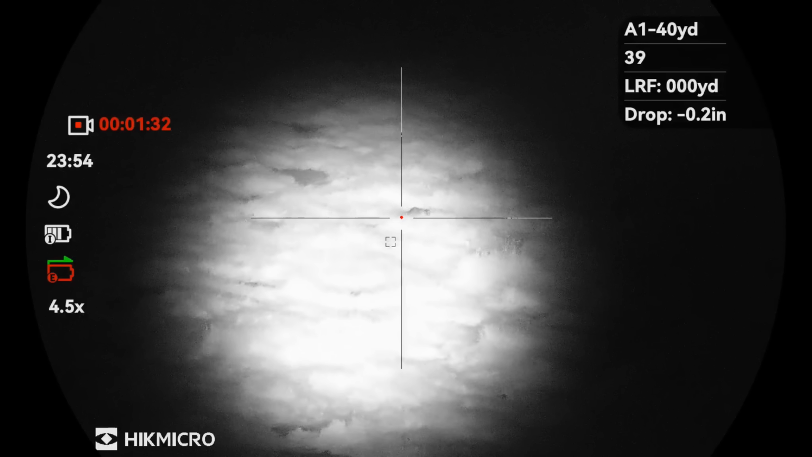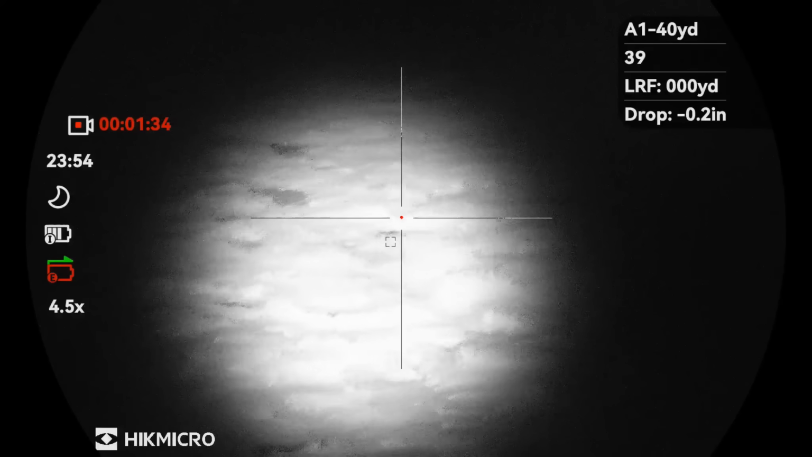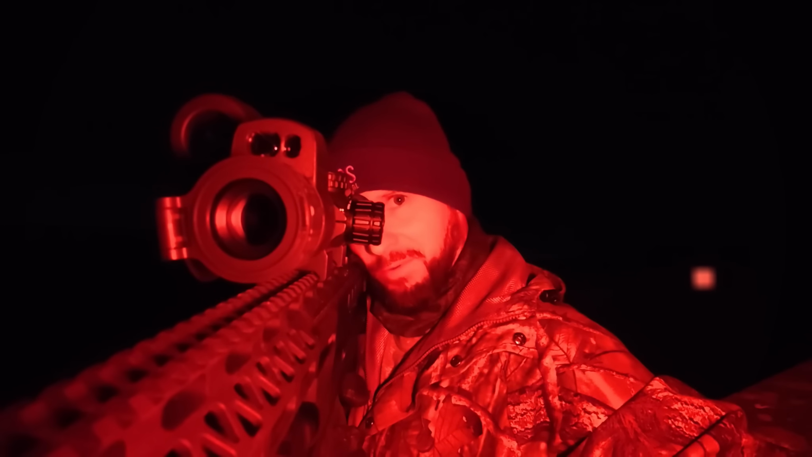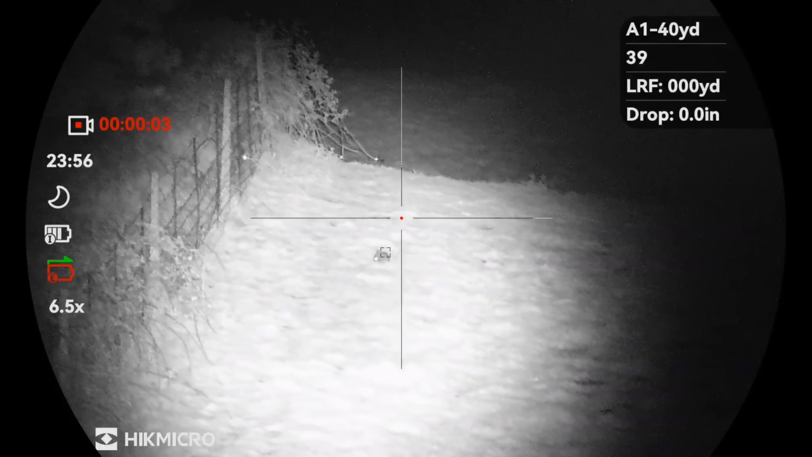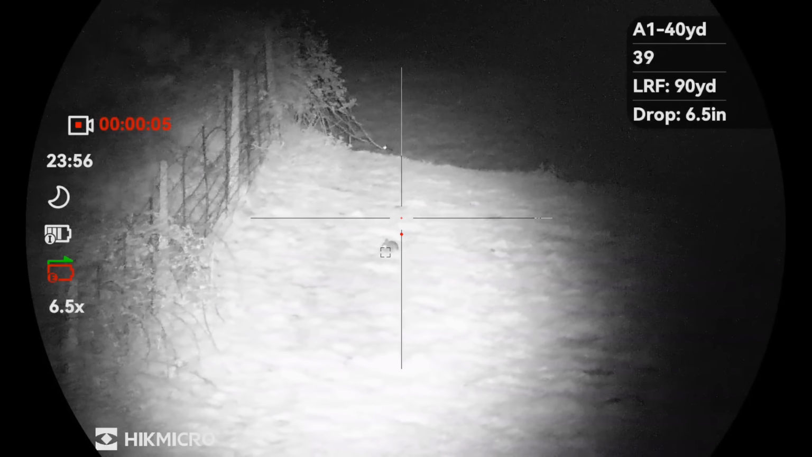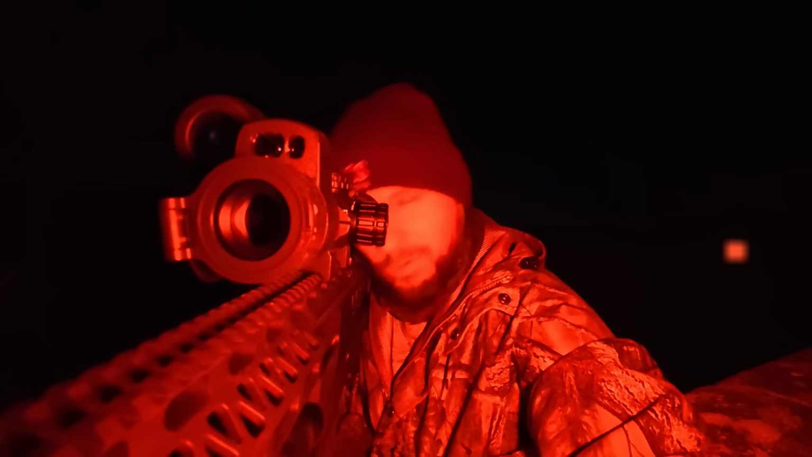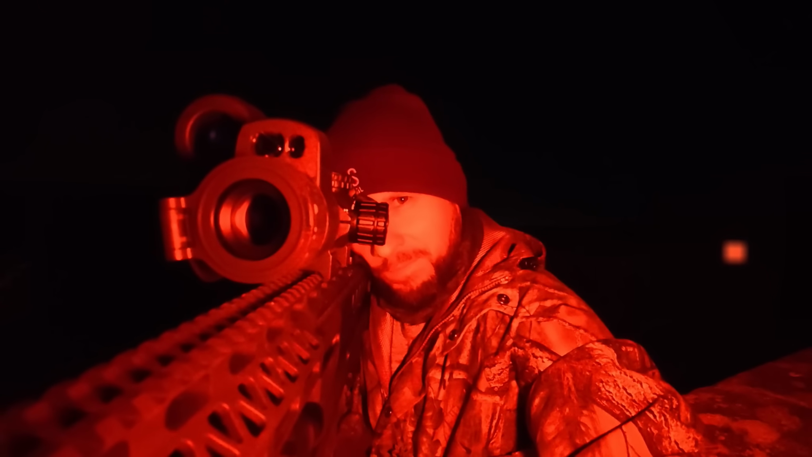Well, that's two down. Got the first one easy enough. Second one just caught me off guard a little bit. I didn't know it was there, and didn't quite shoot it in the exact spot that I wanted to. It danced around for a bit, but you know, the slug did its job eventually. So that's another two. We've got another one at 90 yards. I'm still in that same position, but a bit further away, so it's a bit more flat shooting.